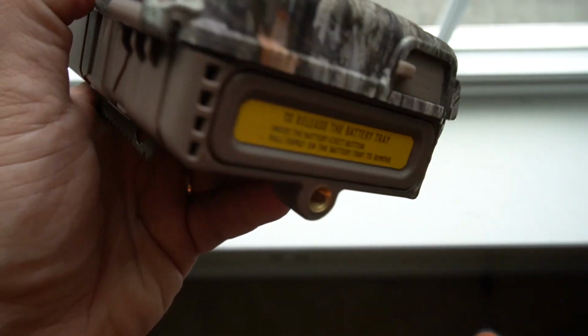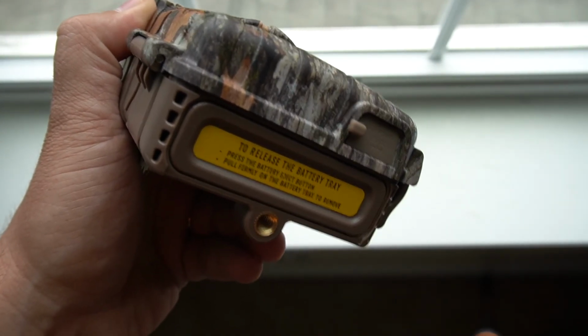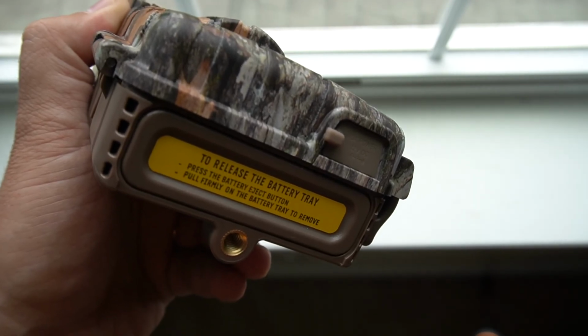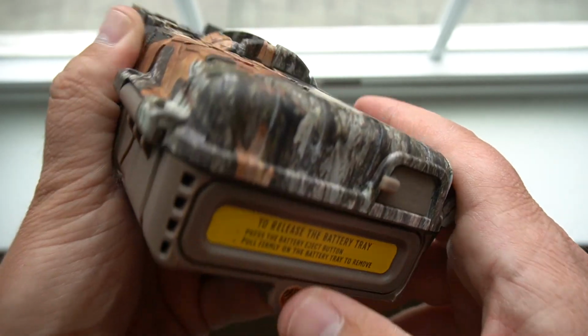I don't really use the strap, but with this kind of mount, you can mount this camera in so many more places. If you don't have a lot of trees or you've got messed up trees, this mount will let you still get a very good spot for your trail camera. It actually screws up into this little piece here, and you can adjust it left, right, up or down.